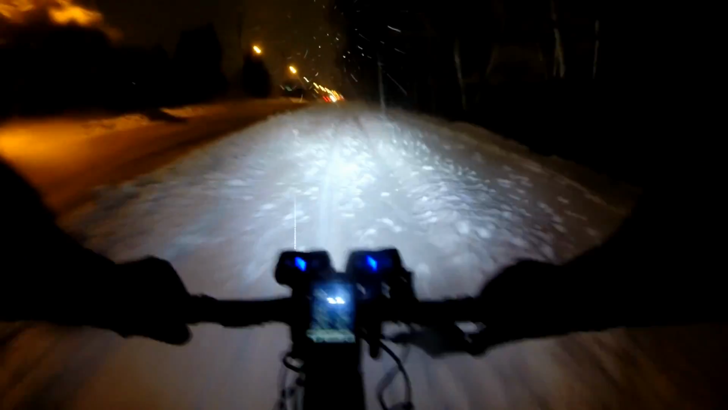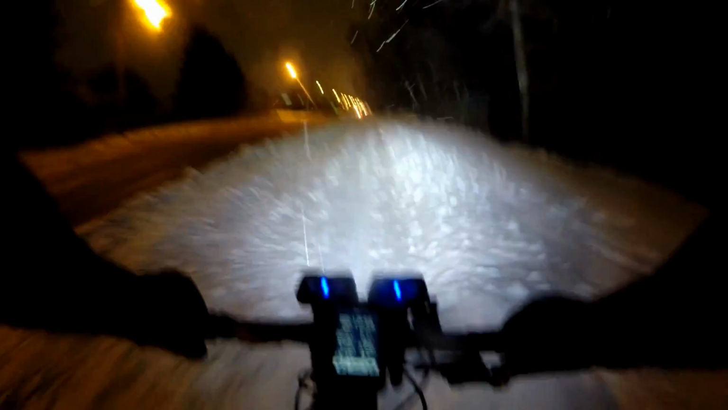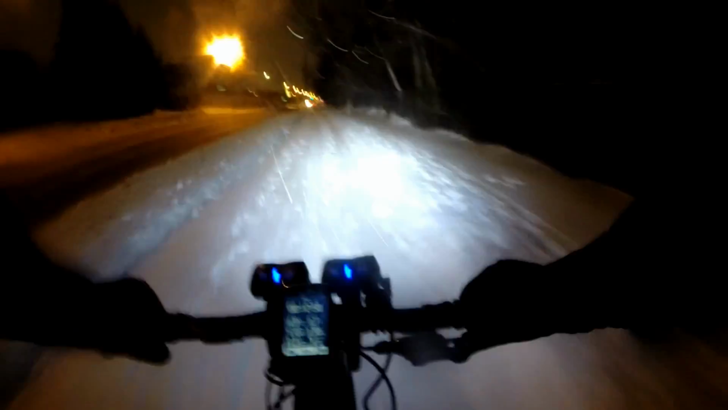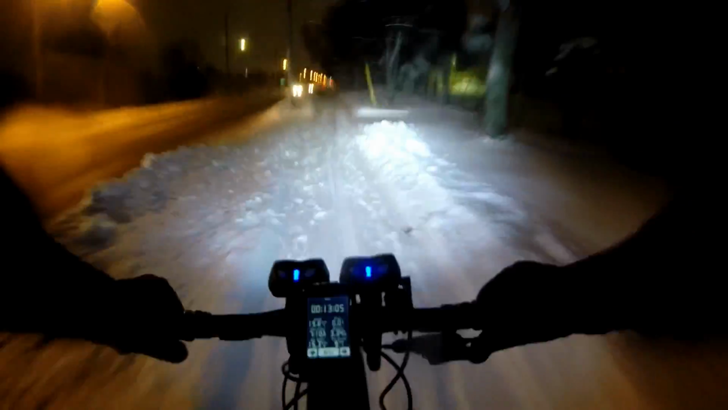Mind you, there's two tire tracks here. There's fat bike tire tracks and then just regular mountain bike tire tracks. Considering how quickly we're gaining on this person, I think he's riding a regular mountain bike in this mess.